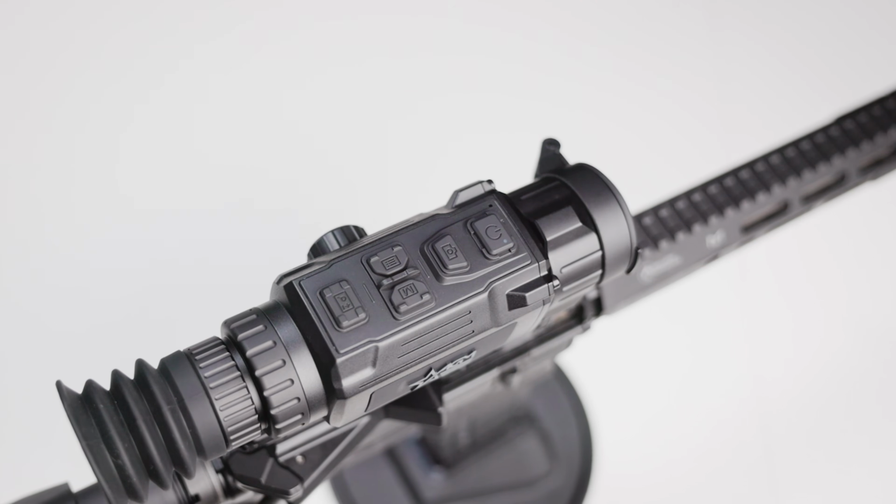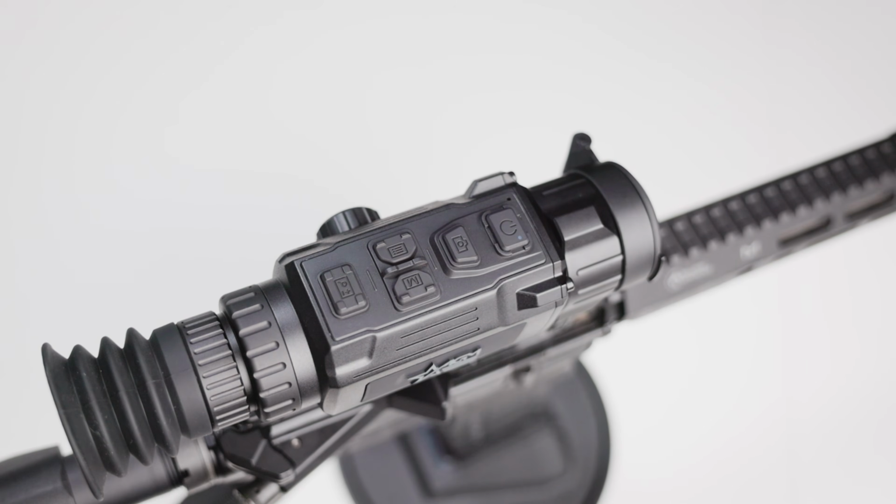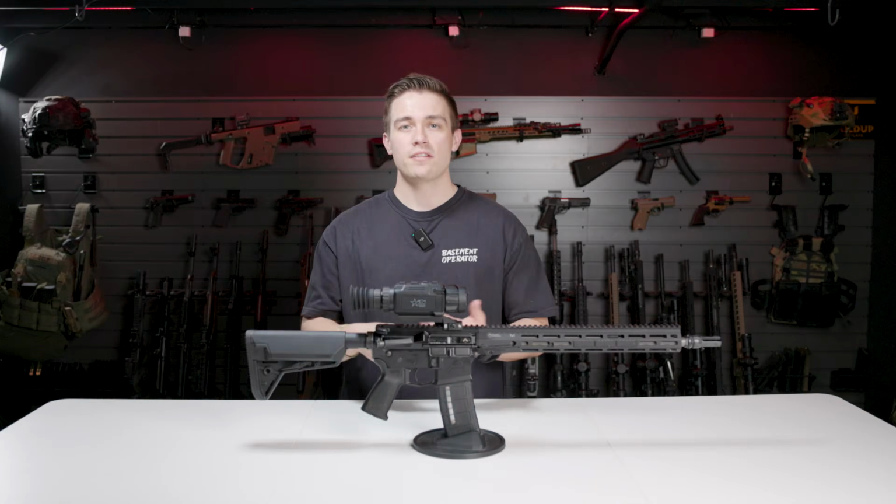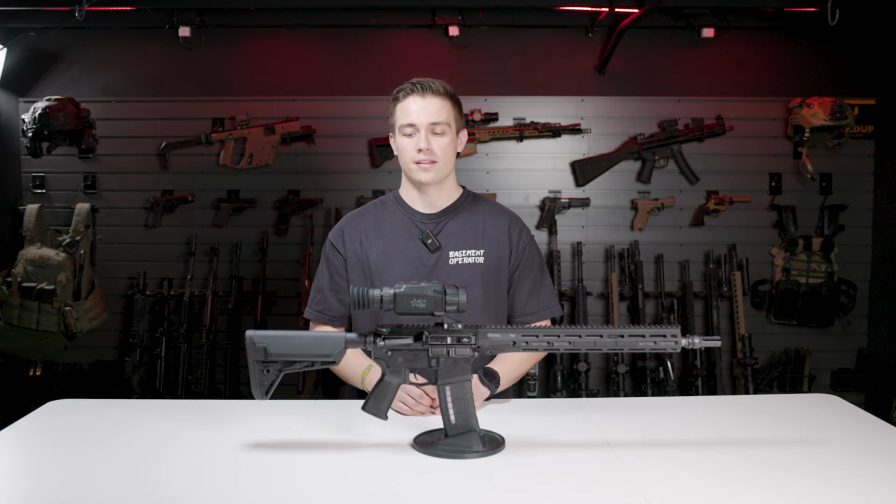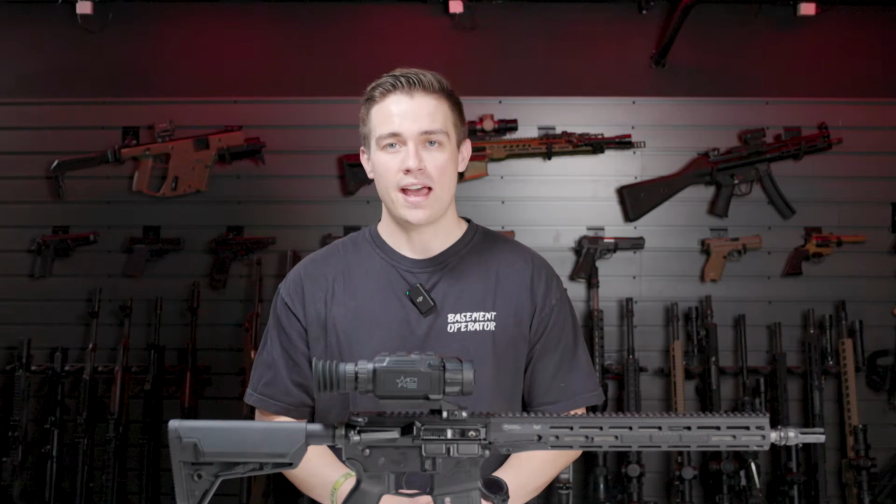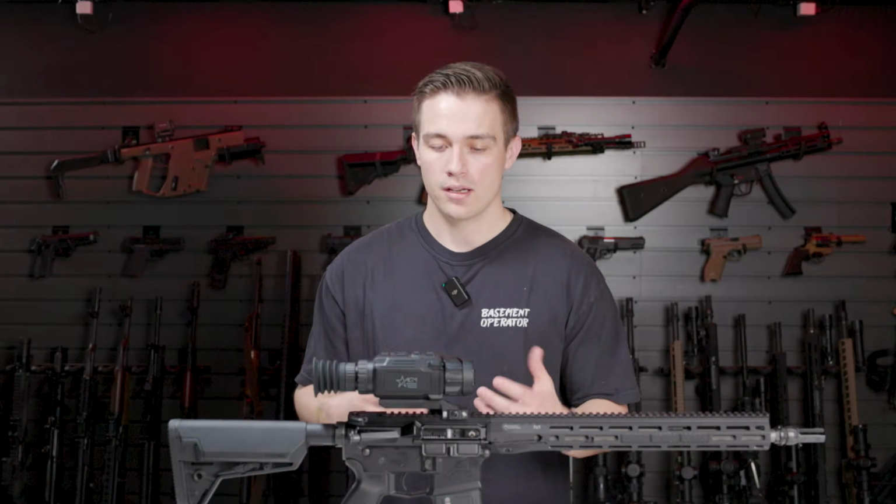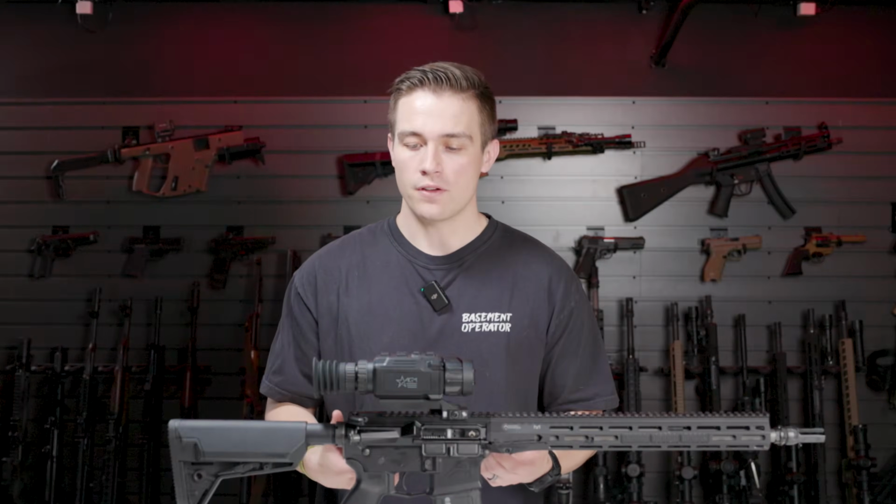The controls on them are super simple. You have your power, your photography button, and then your menu buttons, and then your zoom button. And then everything else is a very easy setup. The menu's super easy to navigate. It's very simple. The quick start guide in the AGM setup box is really easy to follow.